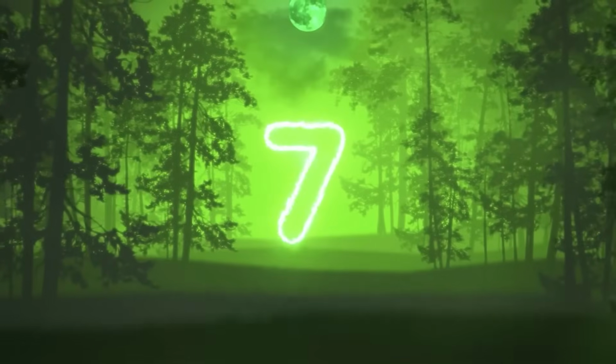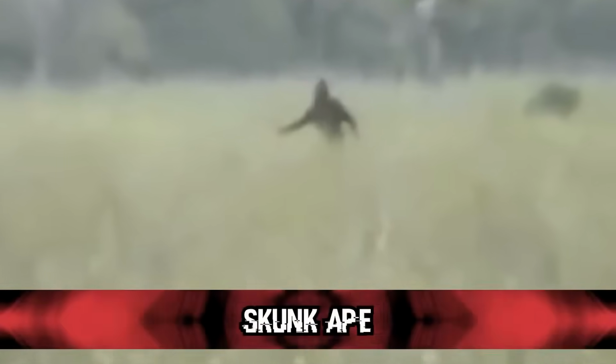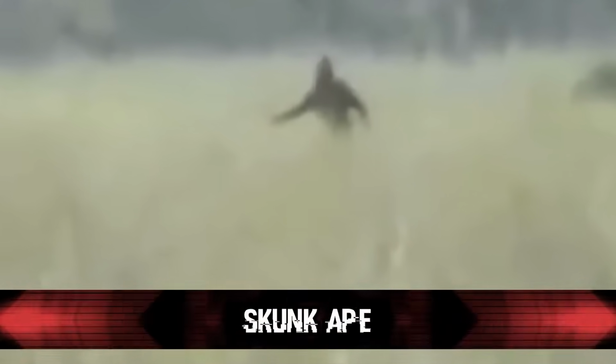Number 7, the skunk ape. Just recently, this image captured on a Florida game cam was shared online. The image was taken in Ocala National Park in a hunter's food plot and shows some kind of ape-like creature. Definitely ain't a deer. And I gotta say, if someone is just in a costume here, good job. It looks pretty convincing.